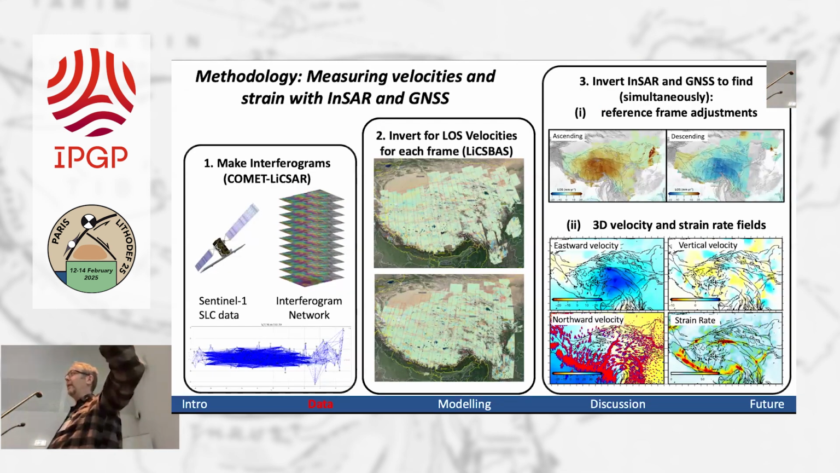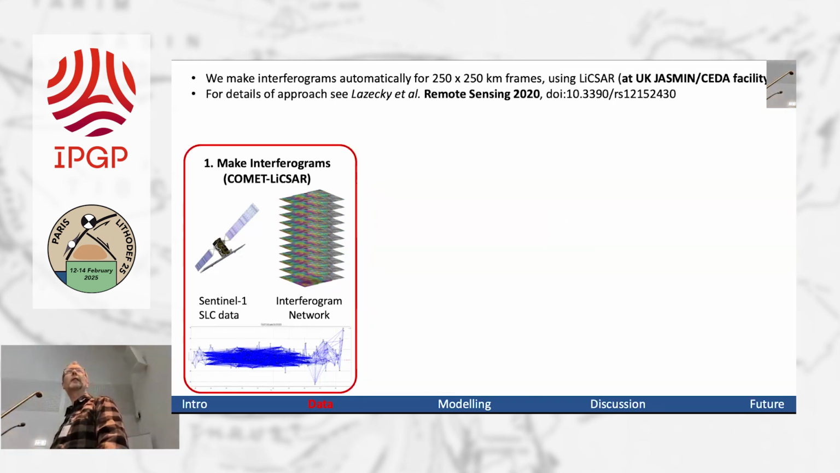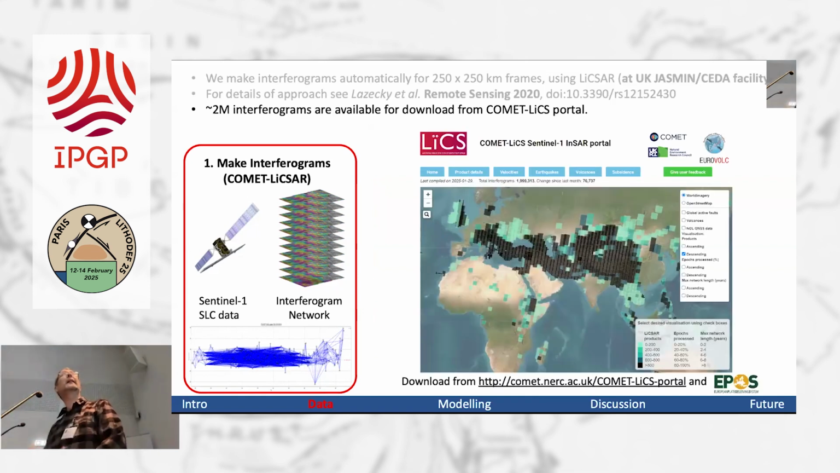I'm going to talk a little bit about the methodology before going on to talk about what it means. The basics of what we do is we make interferograms from those radar images. We form networks. We then invert for average velocities in individual areas, and then we tile those together to give us a velocity field. Going into a little more detail, we do those interferograms in 250 by 250 kilometer frames. The details are in this paper by Milan Lazecki.